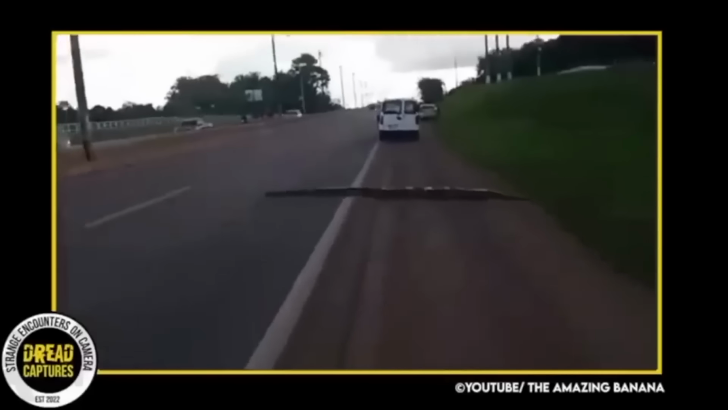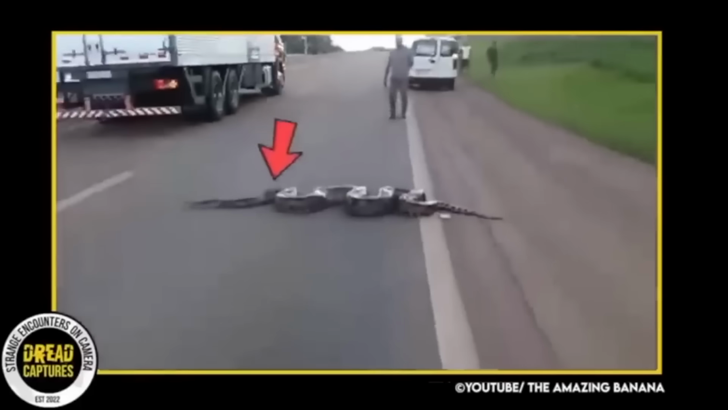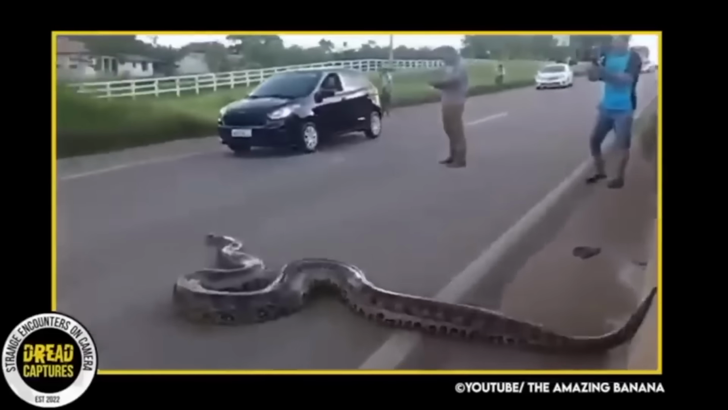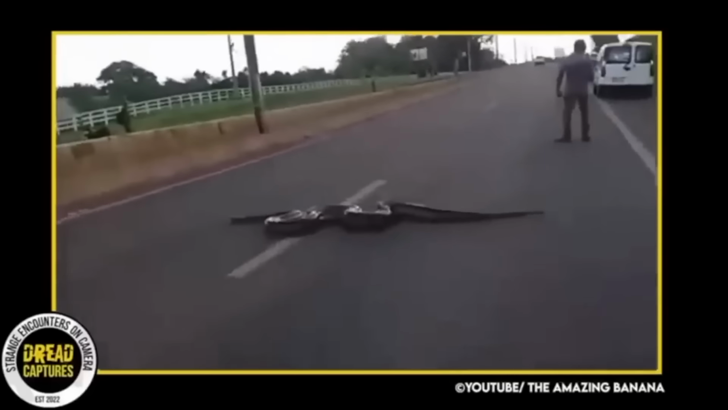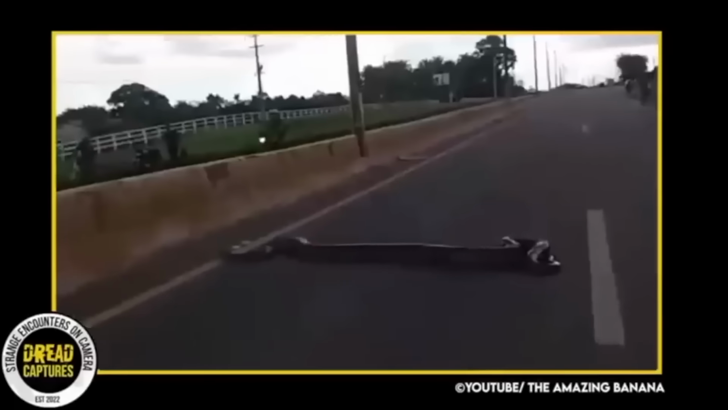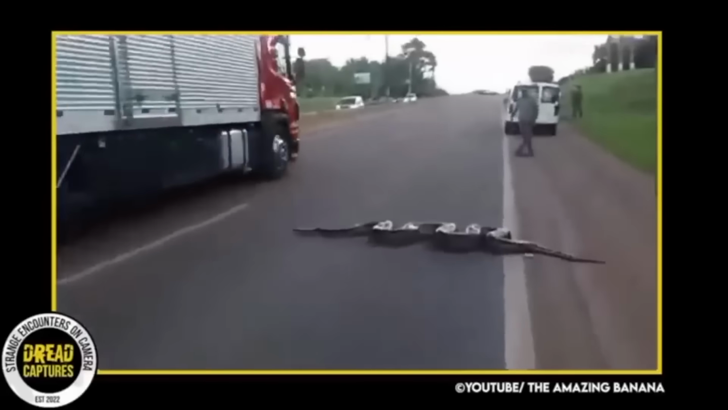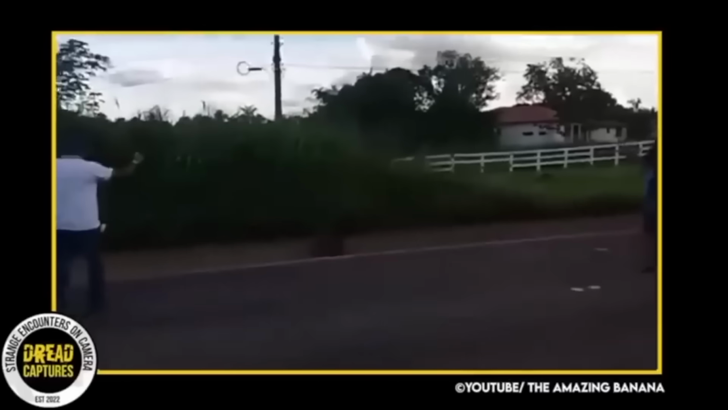Now, onto a real-life lawn worm, also known as the anaconda. A video of a large female anaconda attempting to cross a road in broad daylight went viral on the internet. The incident on your screen took place in Brazil in 2019. People even got out of their cars to prevent approaching vehicles from hitting this massive creature. Can you imagine hitting this thing with your car? This really was an extraordinary sight, as the anaconda was 4 meters long and estimated to weigh over 100 pounds, making it even more of a rare occurrence to witness such a large and impressive snake.